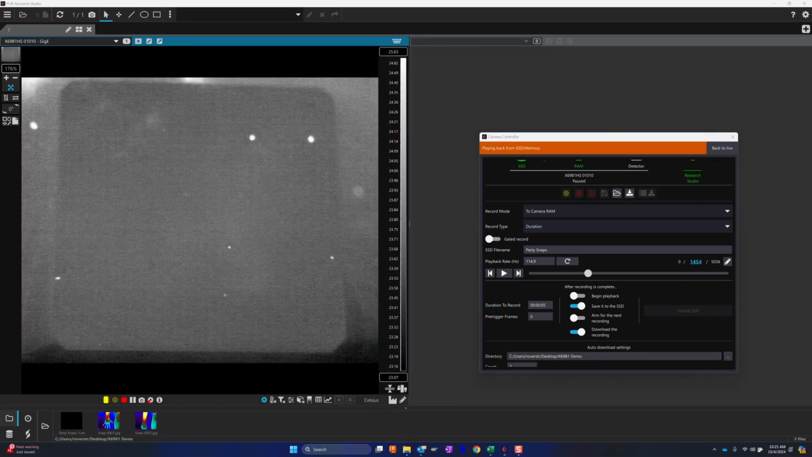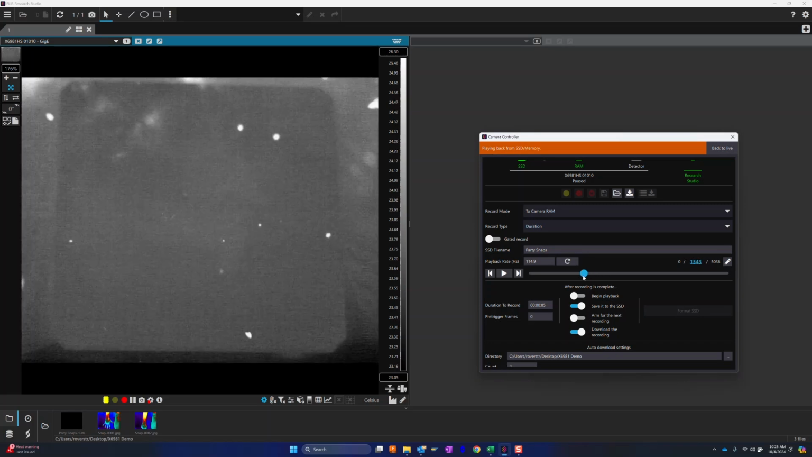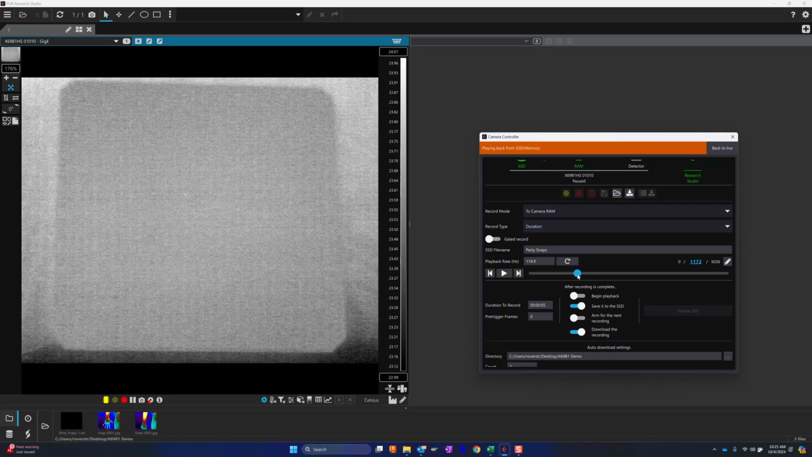Let's assume we took a very large movie, maybe several minutes of data at the camera's maximum frame rate, and we don't want to download that entire thing down gigabit Ethernet back to Windows, because the interesting part was a much smaller subsection of that. Maybe a bomb was coming in and we weren't sure exactly what time it was going to arrive, so we had to record for a longer period of time. But we can scrub through the movie here and find the interesting part.